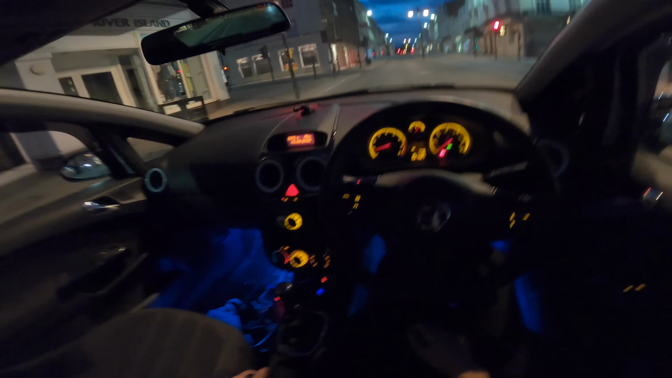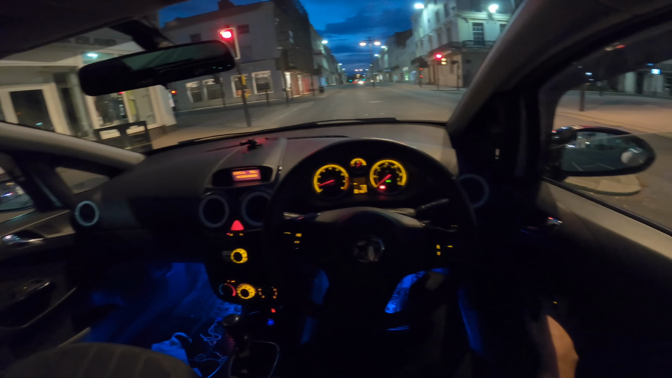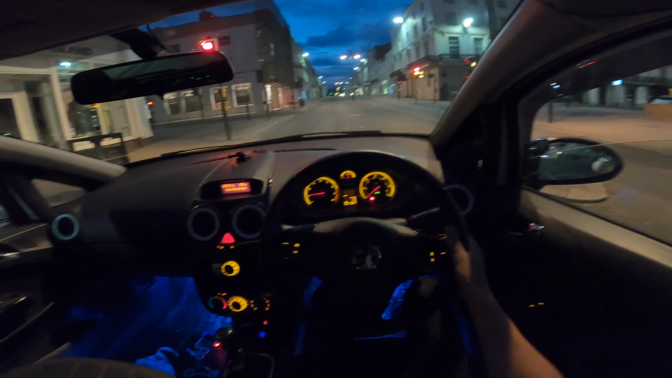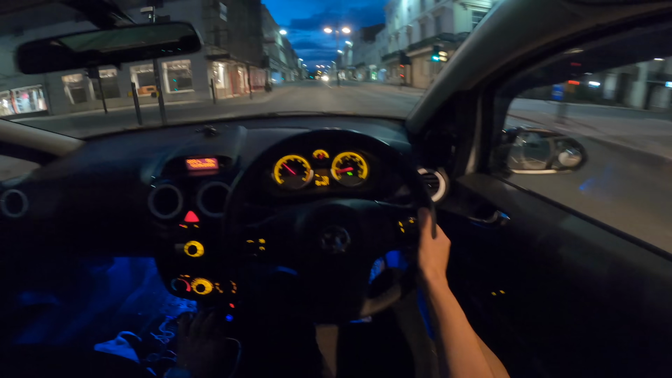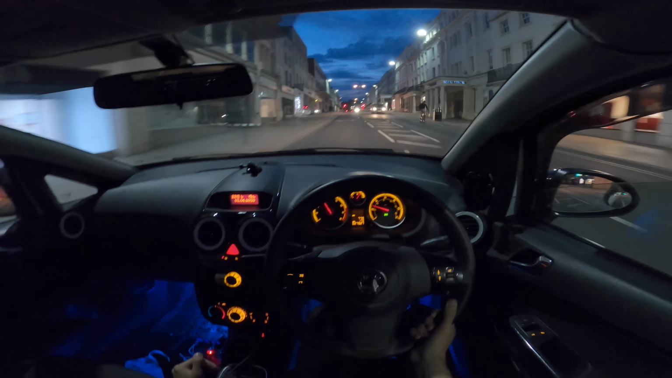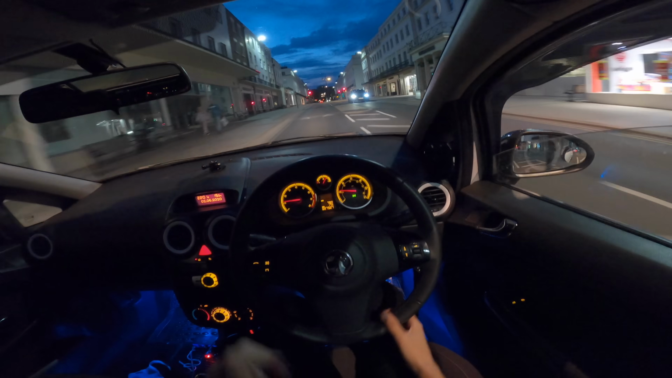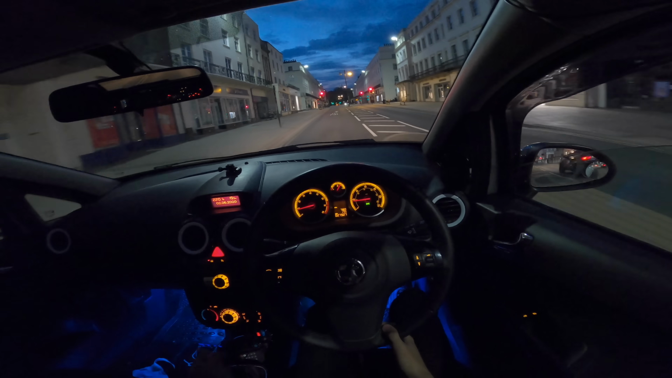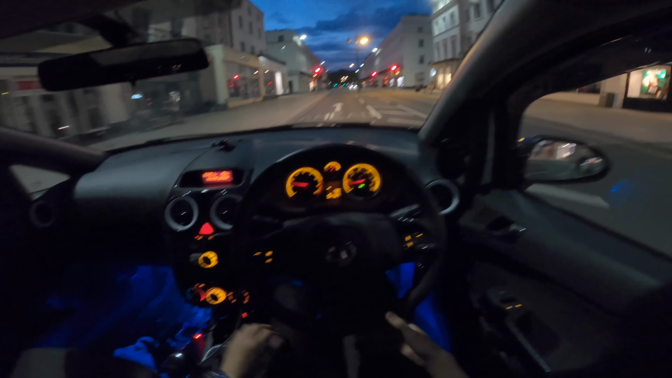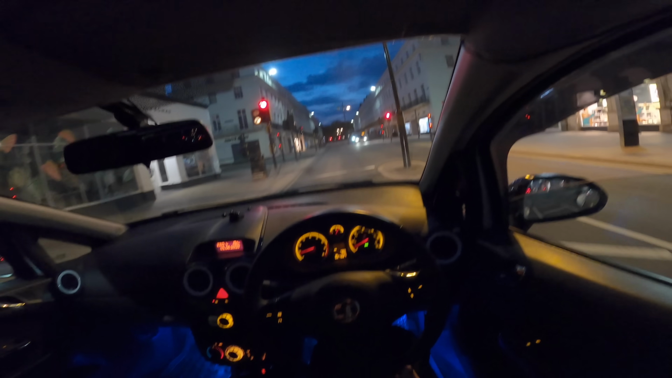Handbrake on. Come on. Mate, I'm that knobhead who just... Mate, that sounds... it's popping! Oh my god, it's actually so much fun. Ready? Downshift. Oh, it's popping, it's crazy, it's so nice. It's not even pitch black yet, which is a bit of a shame, but...